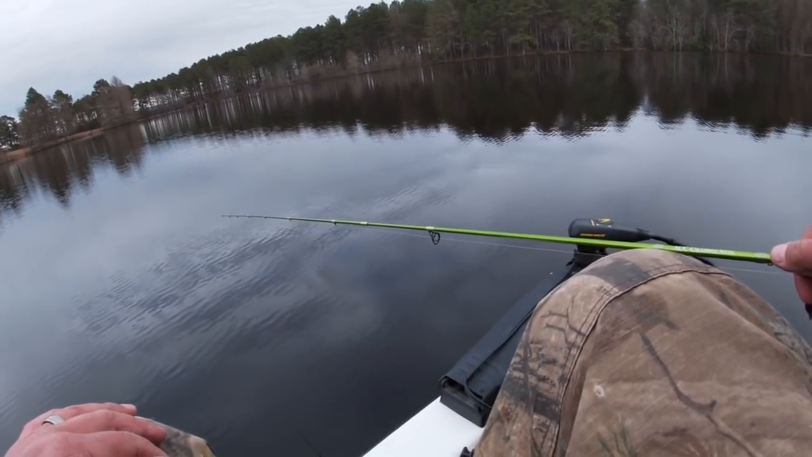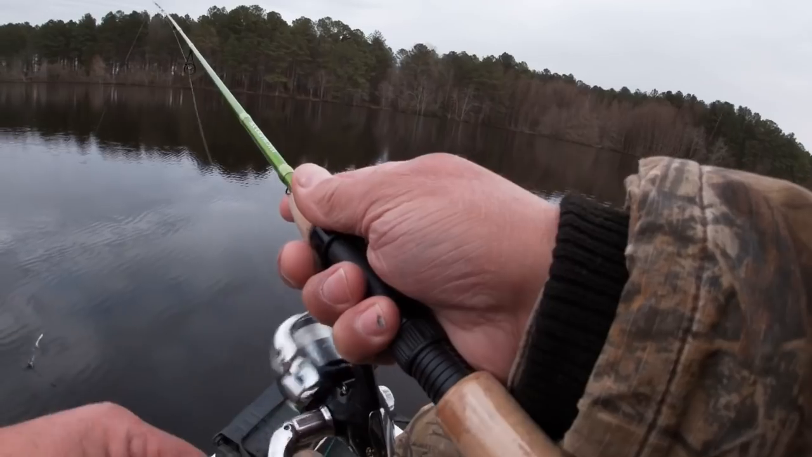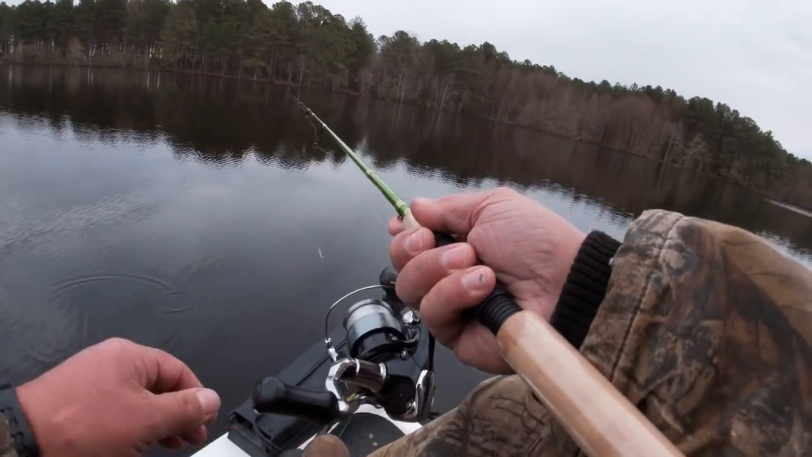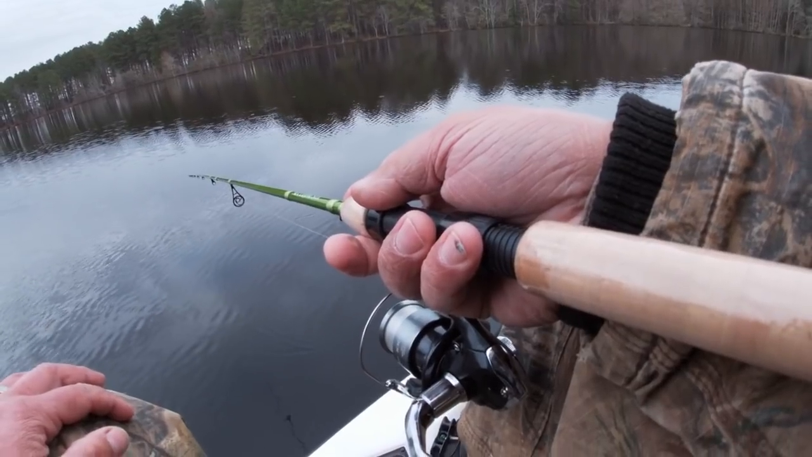Here he comes. Boom, he hit it. He got it. Yeah, but he hit it. He jerked the end of the rod down. You gotta learn to set the hook when you keep that finger on down. You feel that, just the slightest little thump, set the hook. He's graceful as you are.